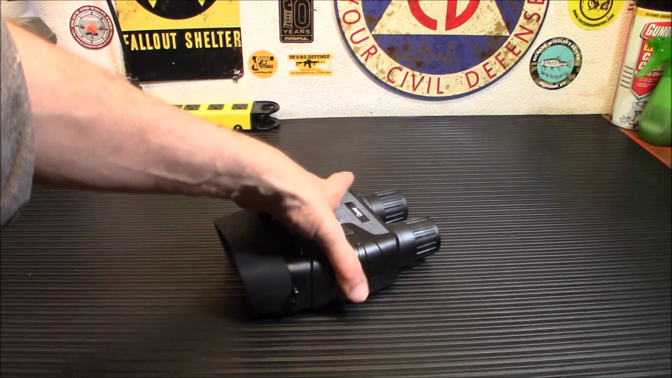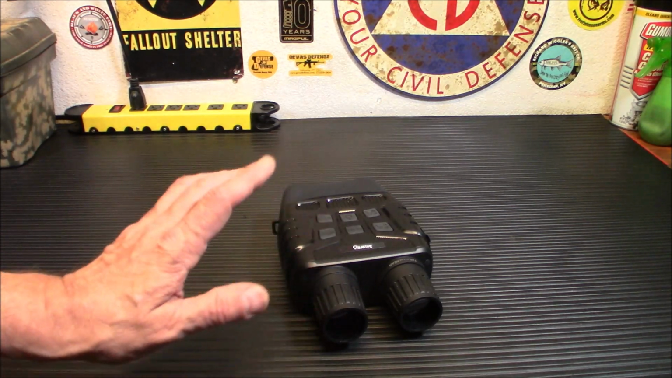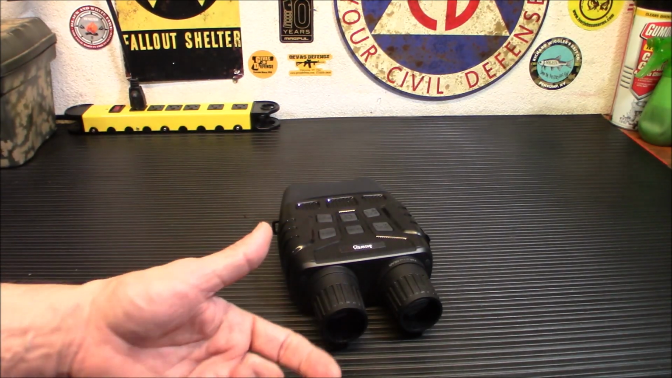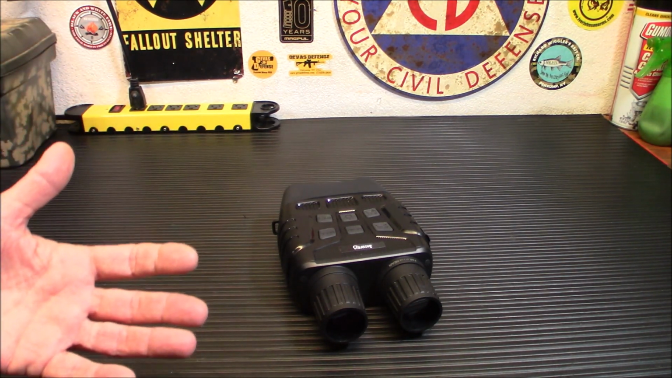Now I mentioned the IR illuminator, okay? This part here. I want to show you what it looks like. We're going to turn off all the lights in here, and we're going to record on this camera, and I want to show you what it would look like to, say, the enemy or somebody spotting you. So let's get that done, and I'll show you how bright it is, and just let you decide if you think it's too bright for you or it's perfect.